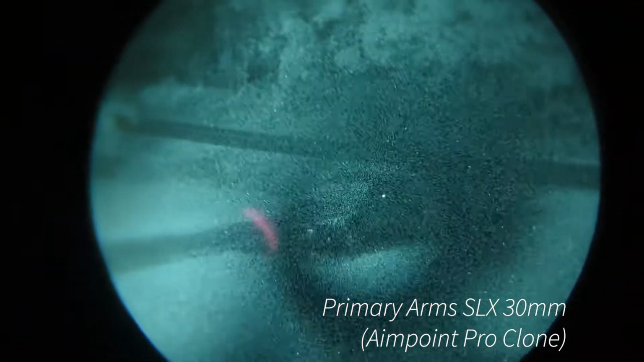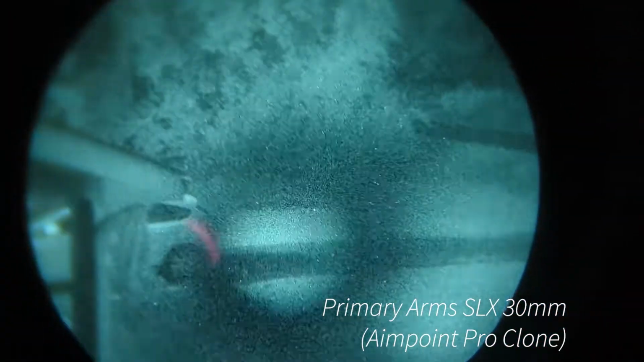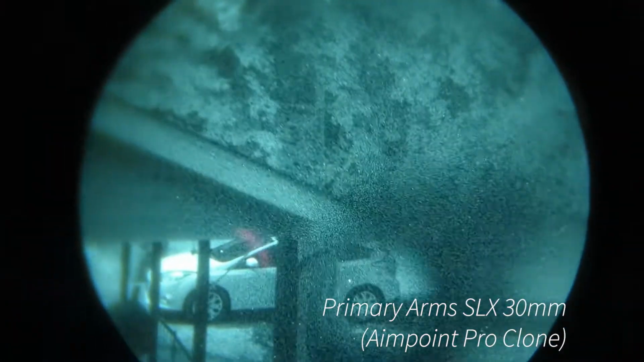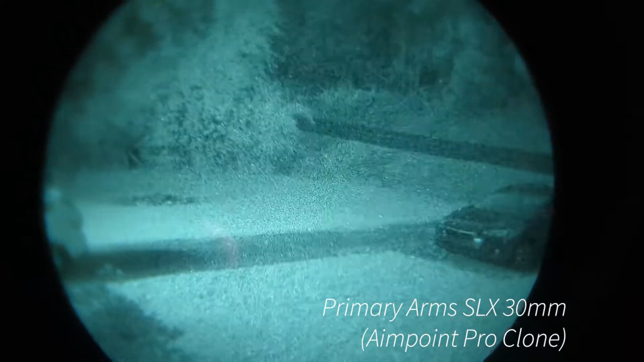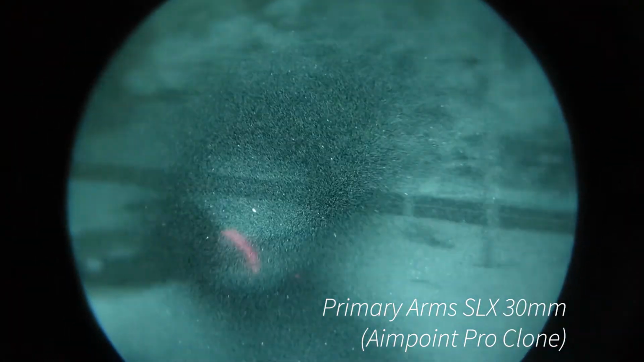The Primary Arms 30mm, I actually have a sample size of two. I do have a second one that's on a CAR-15 carry handle build, and that one's an older serial number. I wish I would have taken it off and looked at it before I did this video. But the first one that I've had for a little over a year has really good light transmission, but the reticle doesn't quite get bright enough. It's usable on dark nights, but when it gets bright, it's washed out.